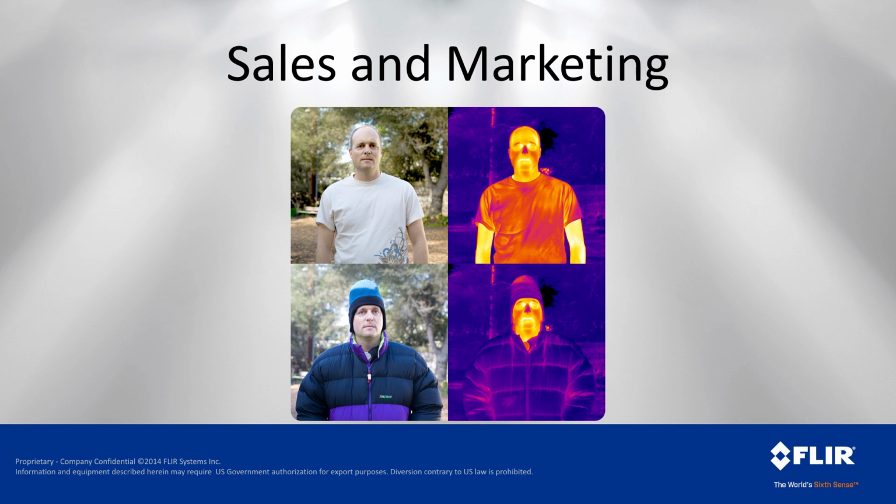Now another piece that isn't part of the product development life cycle, but definitely is one you should consider, is sales and marketing. What better way to tell customers about your product and how it works thermally than with an infrared camera picture or a movie? In this instance, Columbia Sportswear was taking a look at designing new coats. And here you can see a visible image of a person without a coat and the heat loss that's happening, and then them wearing the coat, again in visible and thermal.